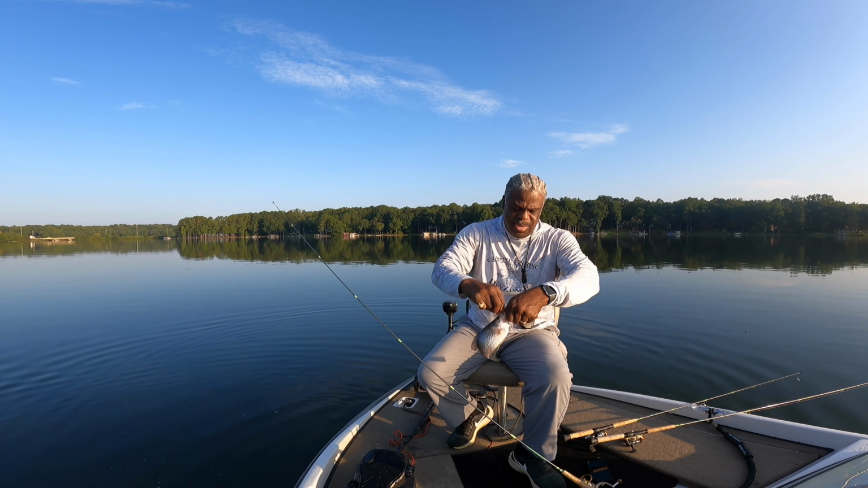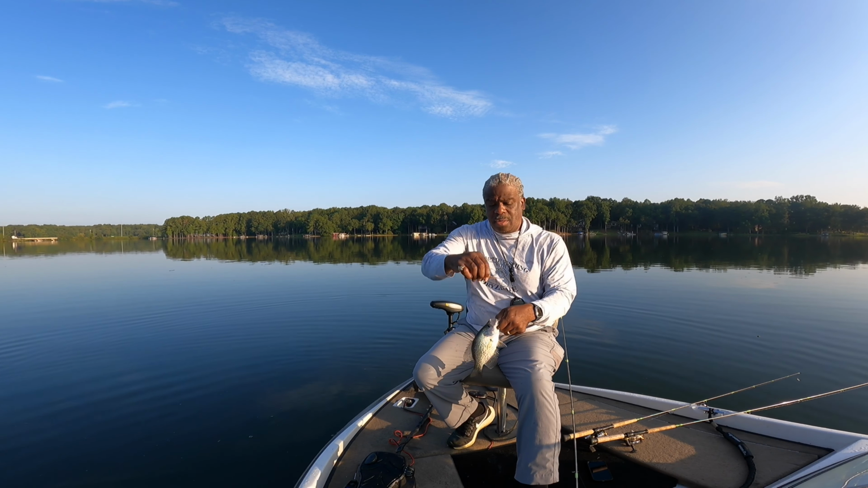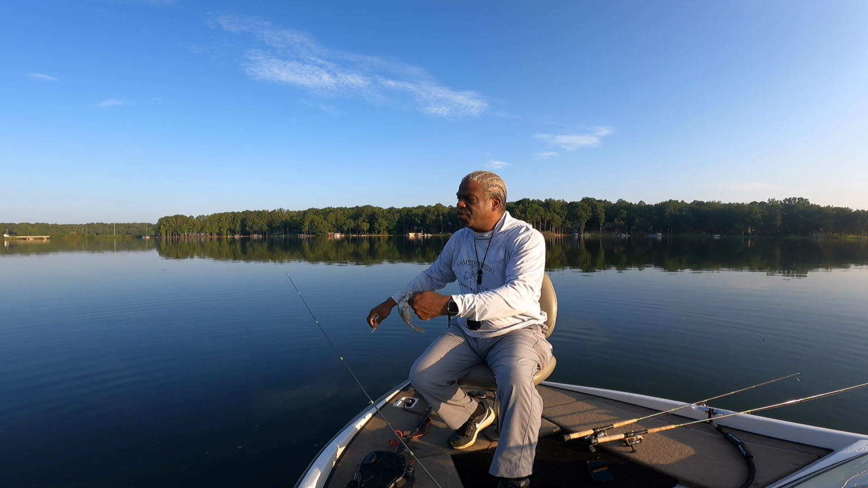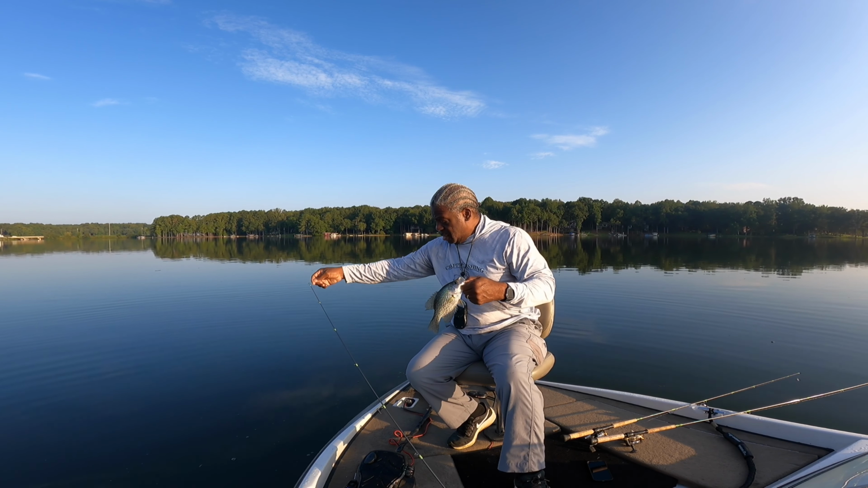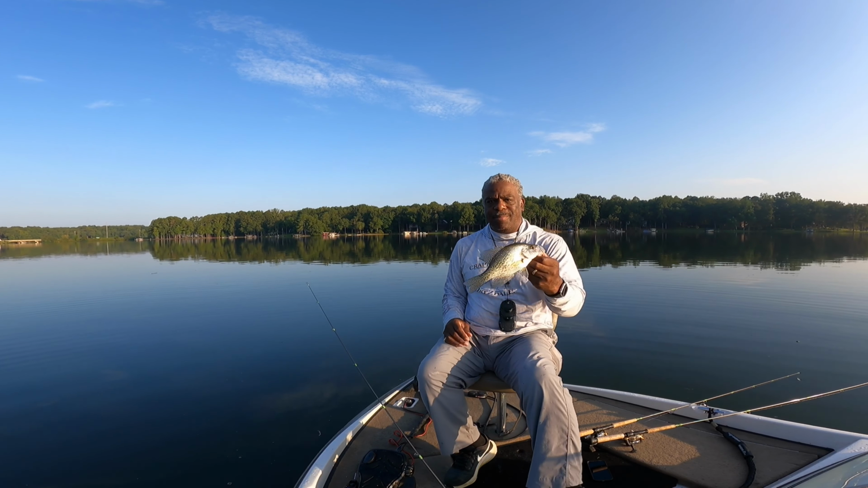All right. I am reminded on a Garmin live scope forum, somebody asked me for my settings. I told them I would take a screenshot of my settings. Let me do that now.